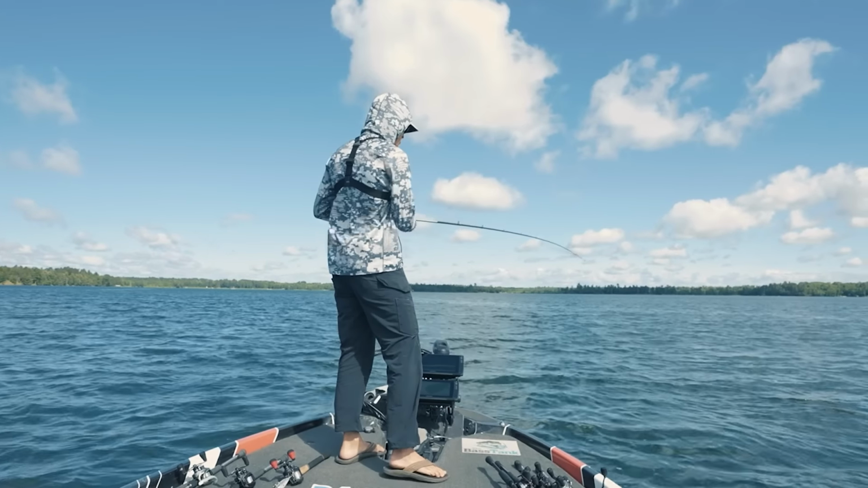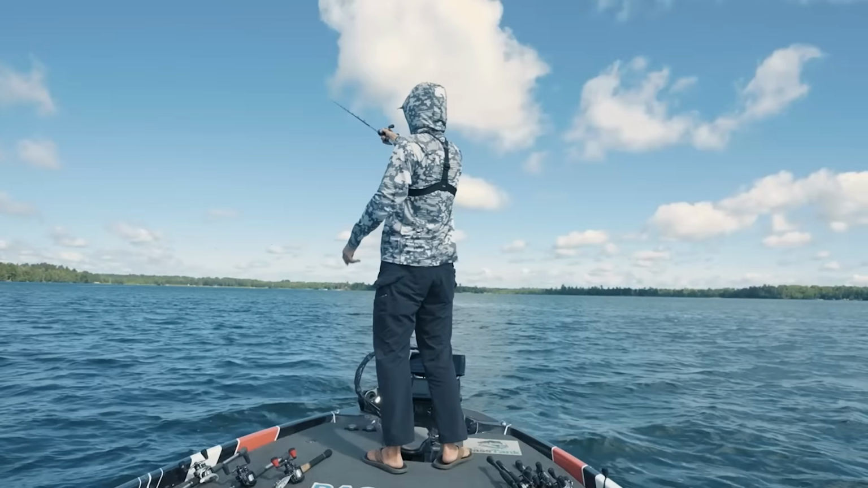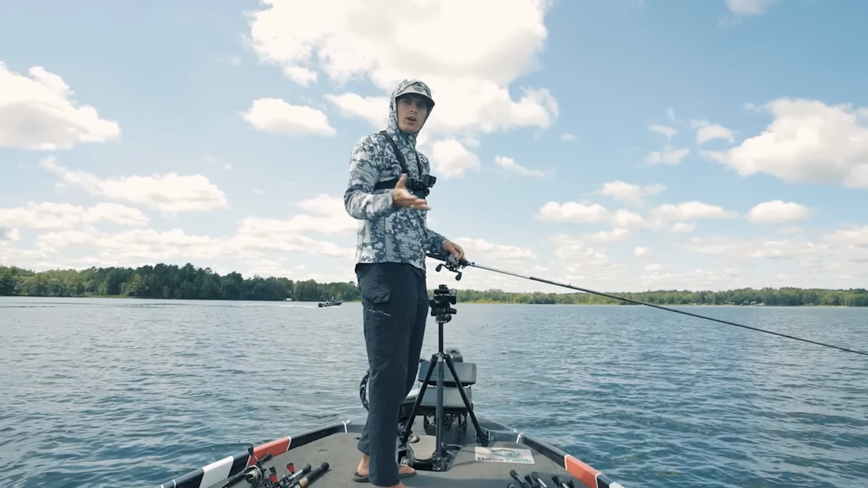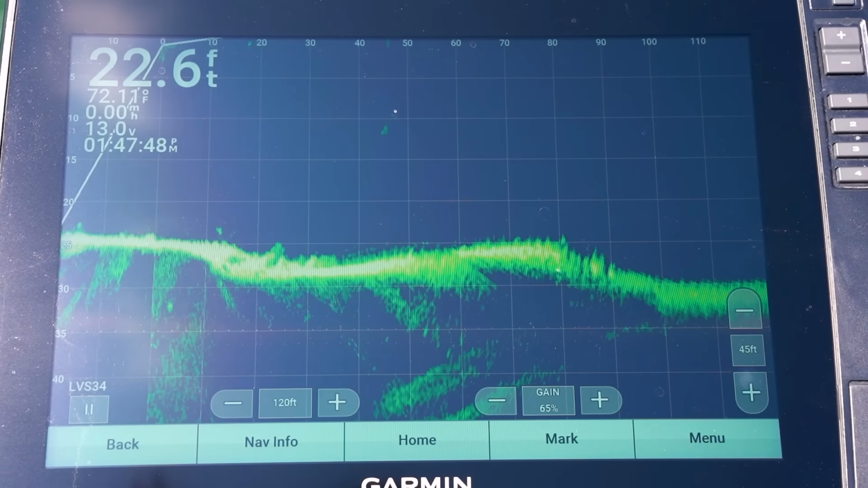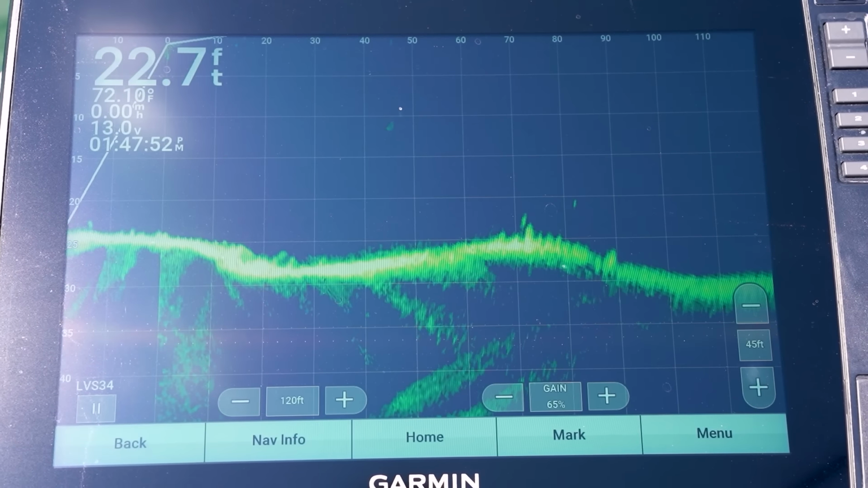And if you don't think you're in a productive area, reel in as quickly as you can and fire back out there. Well, now that we mentioned forward-facing sonar, what do rocks look like on LiveScope? Let's check it out. As you can hopefully see on the screen right here, there's a bunch of mounds on the bottom. That's kind of what rocks look like.